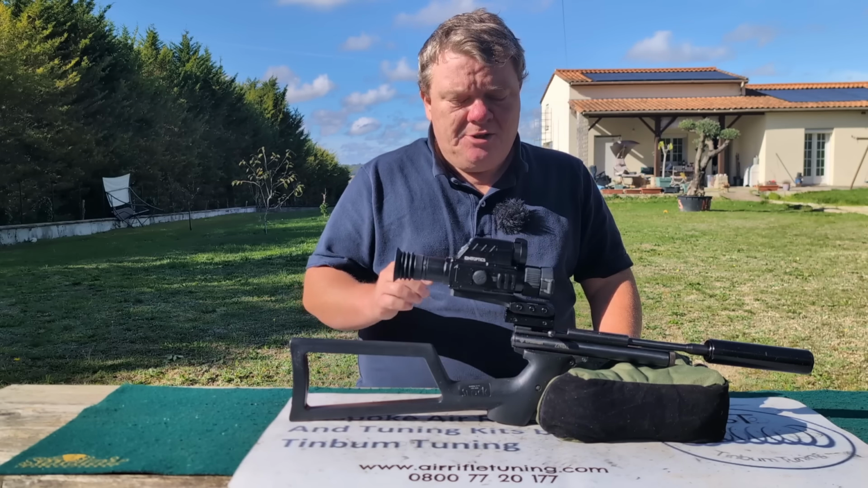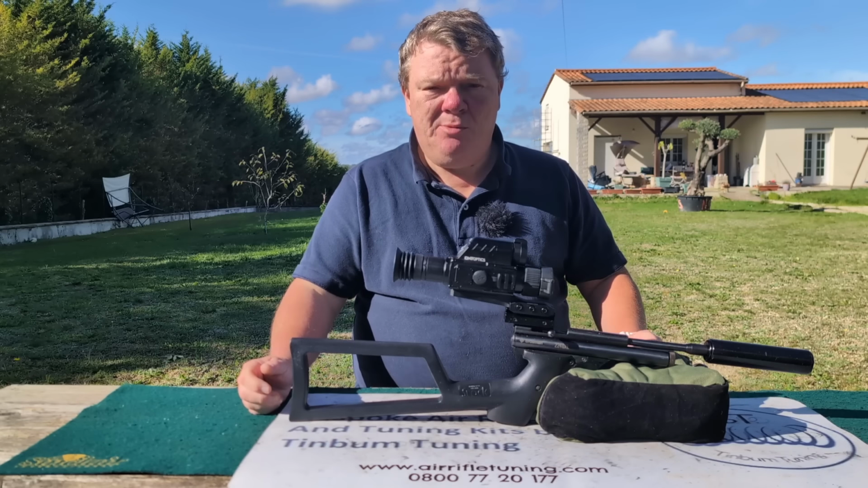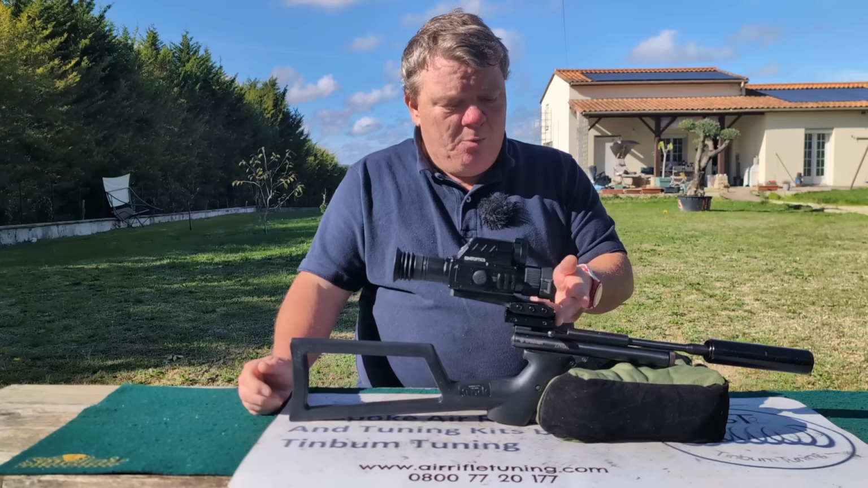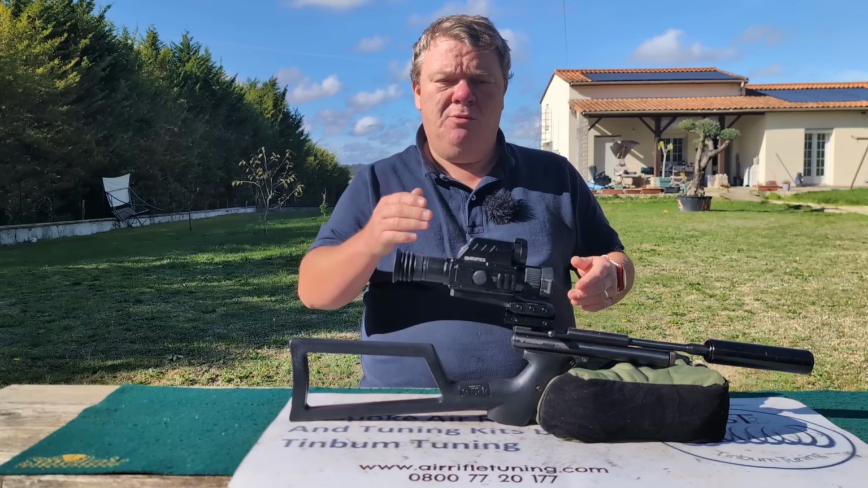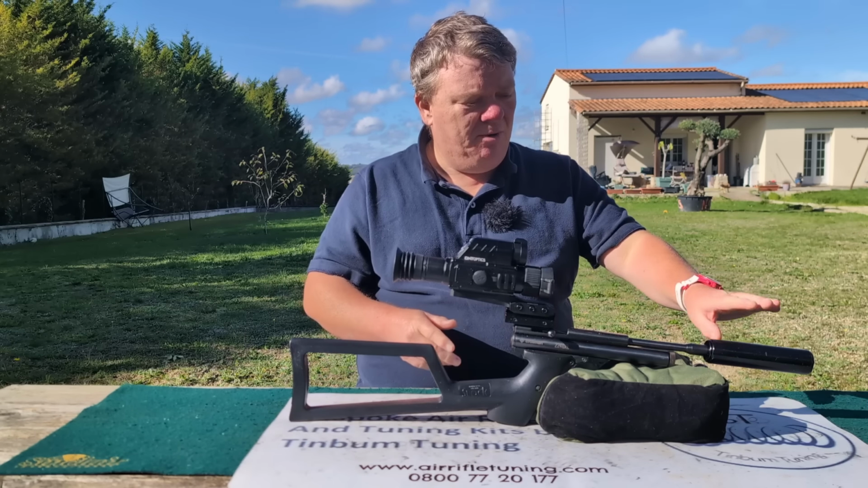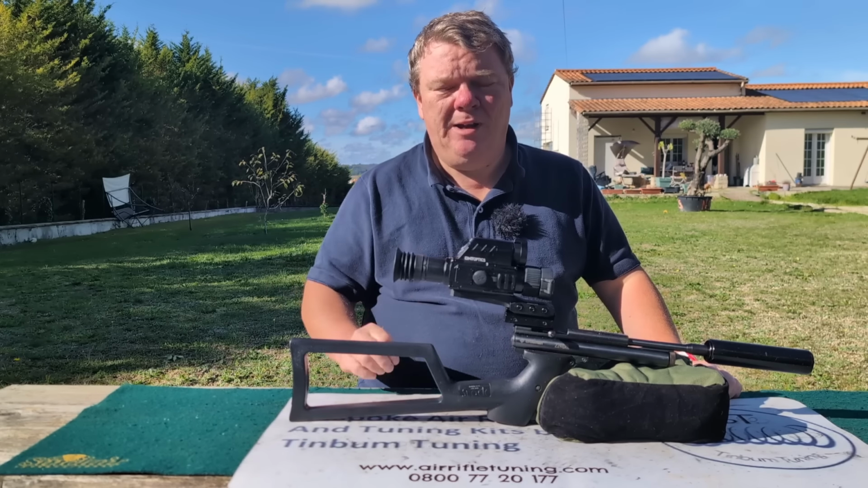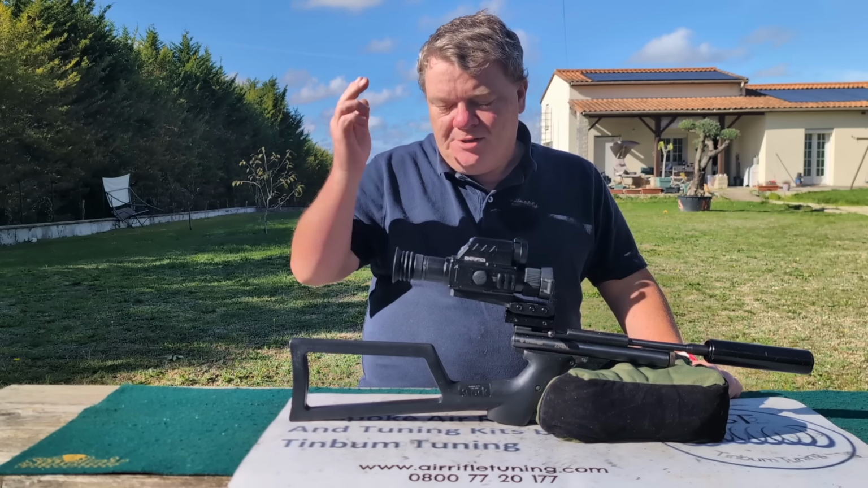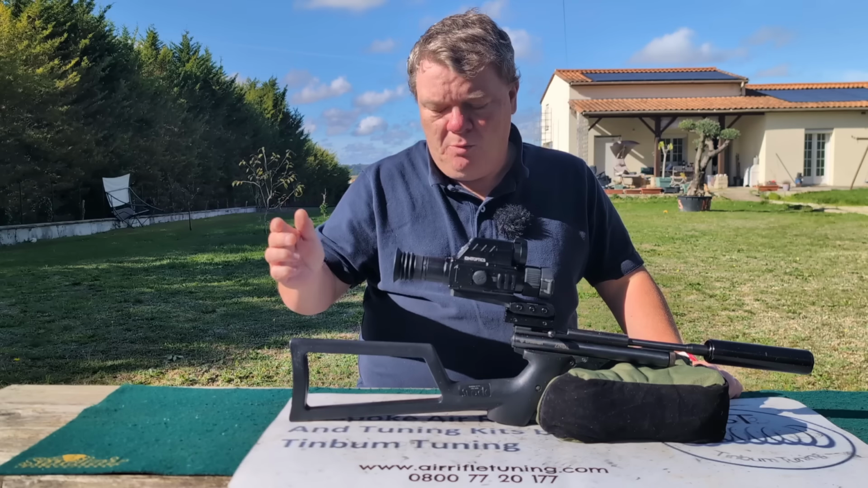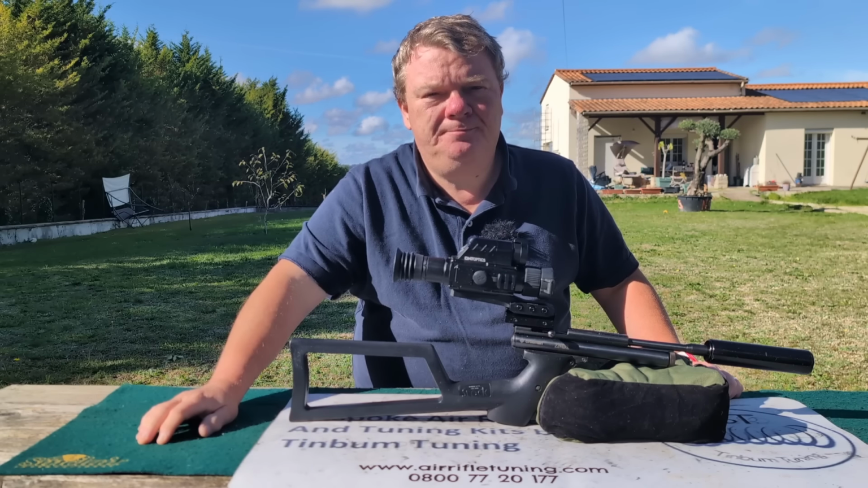close quarters. So we've got our 2240XL, the Crosman 2240XL, not available in the UK as far as I know, with a DNT Tnc225r Thermnight thermal day and night digital scope on top, sack moderator and a shoulder brace. We've seen it's got enough power, we've seen it's got the accuracy, we've seen where the rats are. So what we're doing in this one is we're going to be looking for the rats and hopefully shooting them.